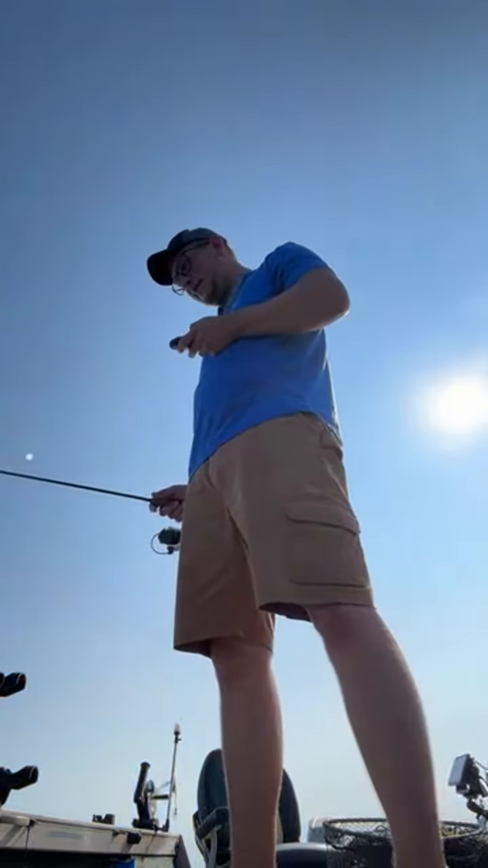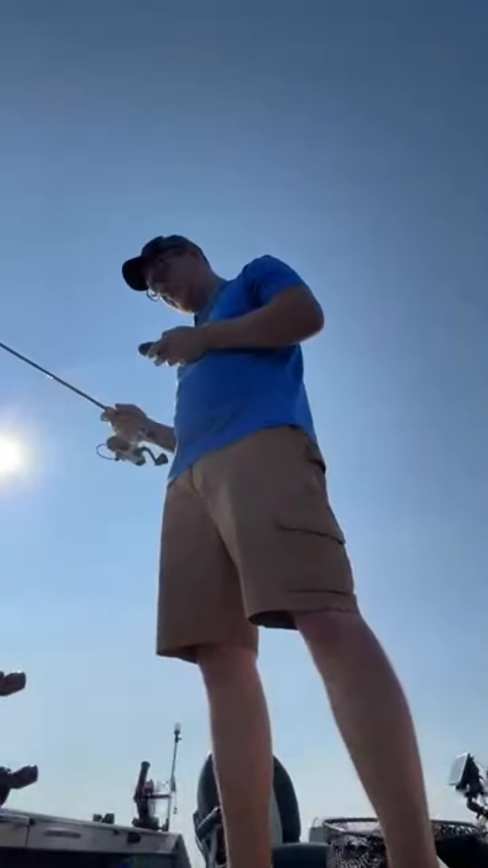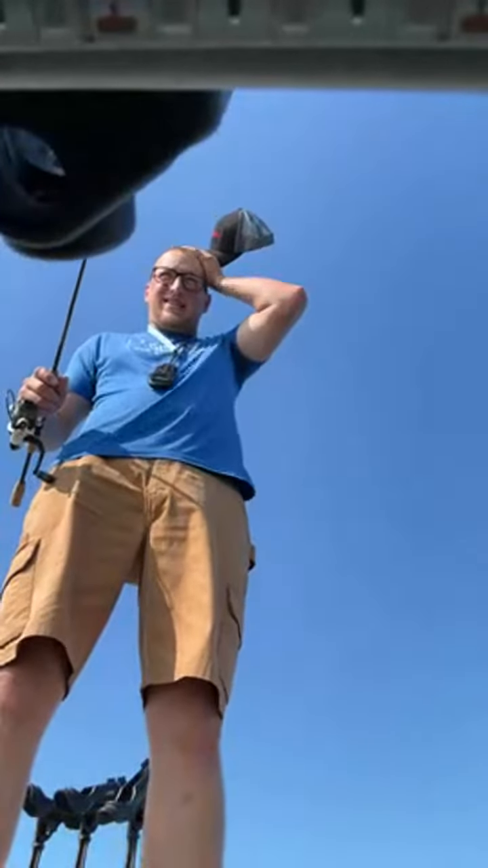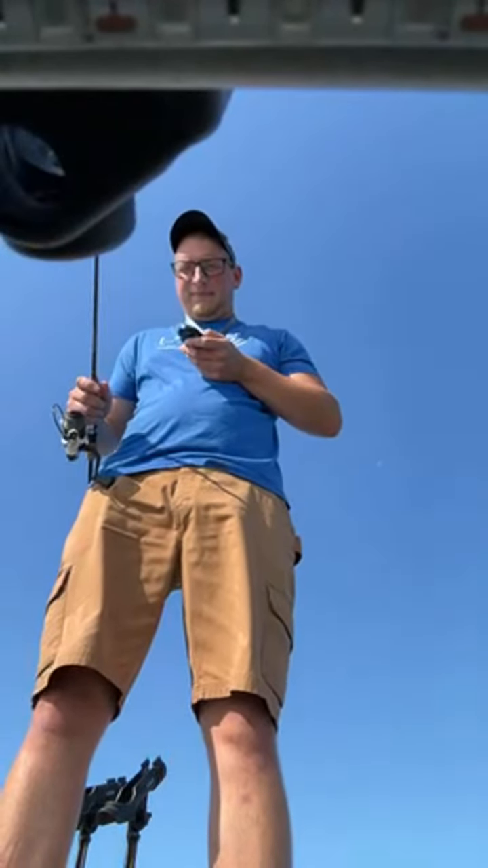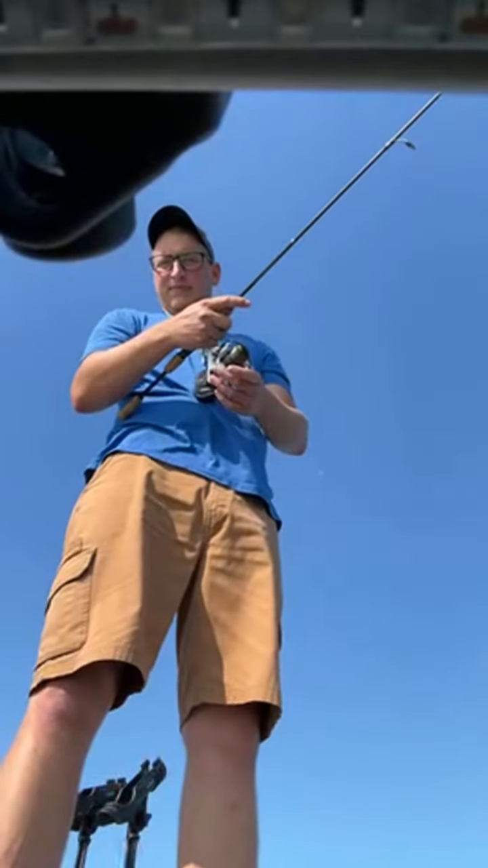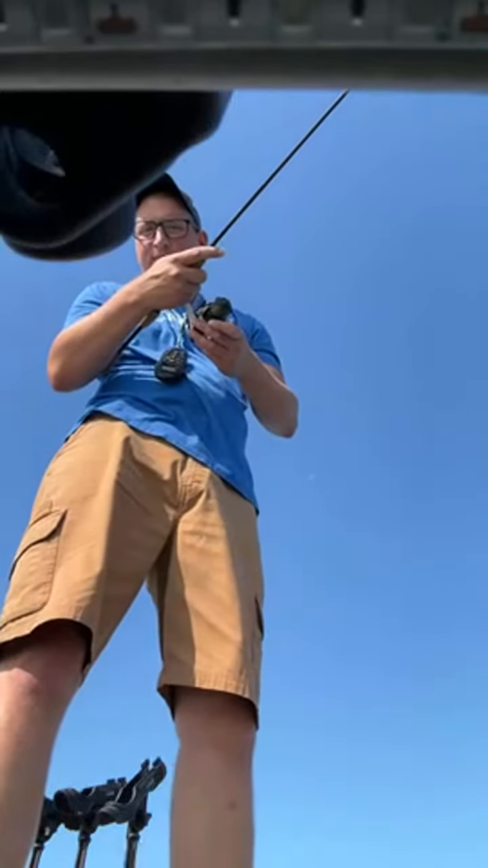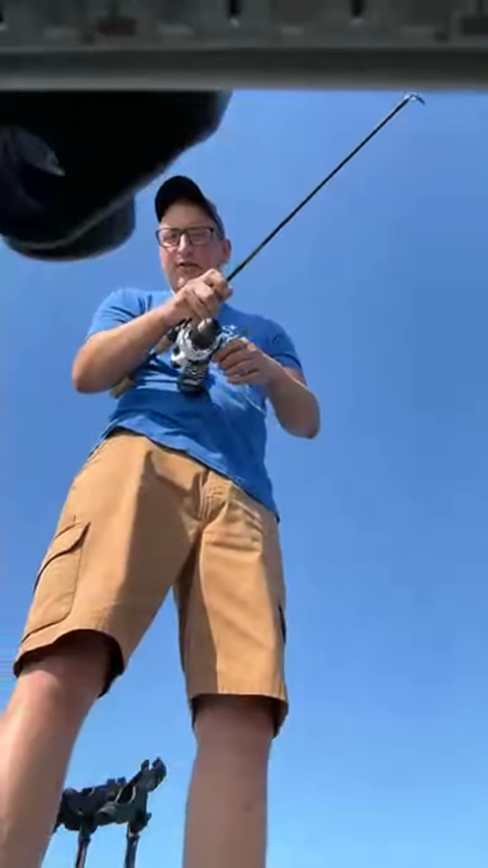There we go, there's some fish. To move you guys back to the other side. It's a little breeze out here today, not much. 30 feet. That looks like a good fish. Let's see if we get a bite. Coming out right behind him. Hopefully he spins on it. Sure did.